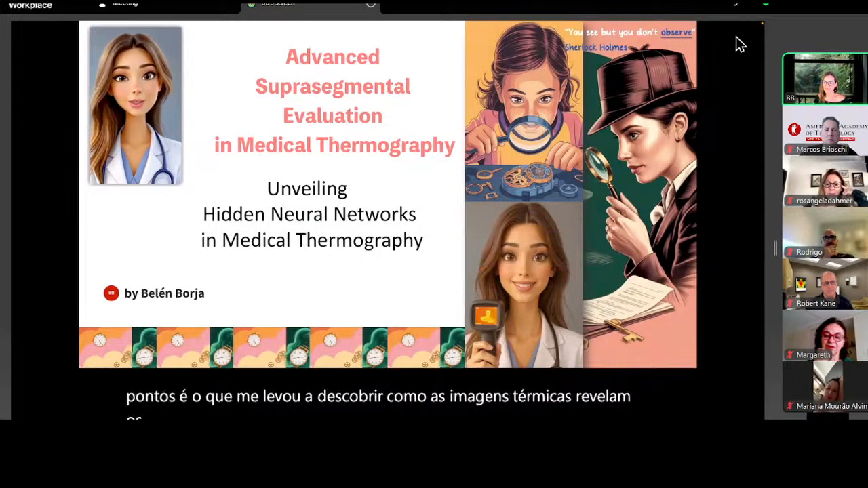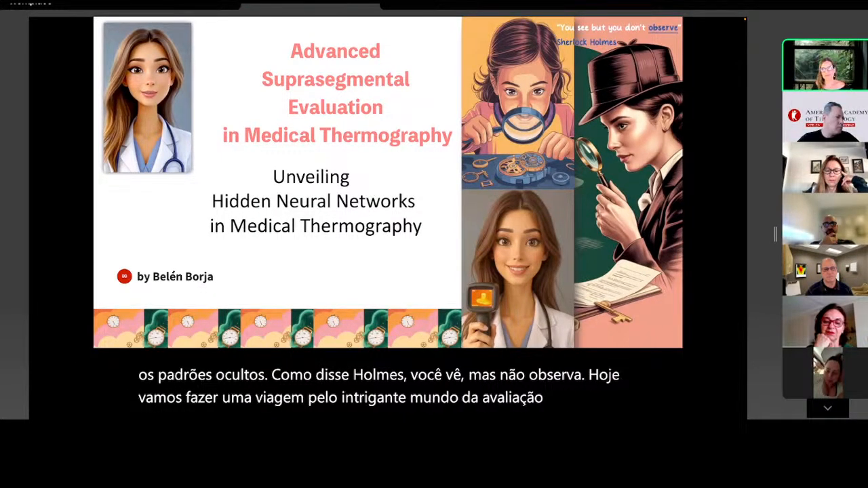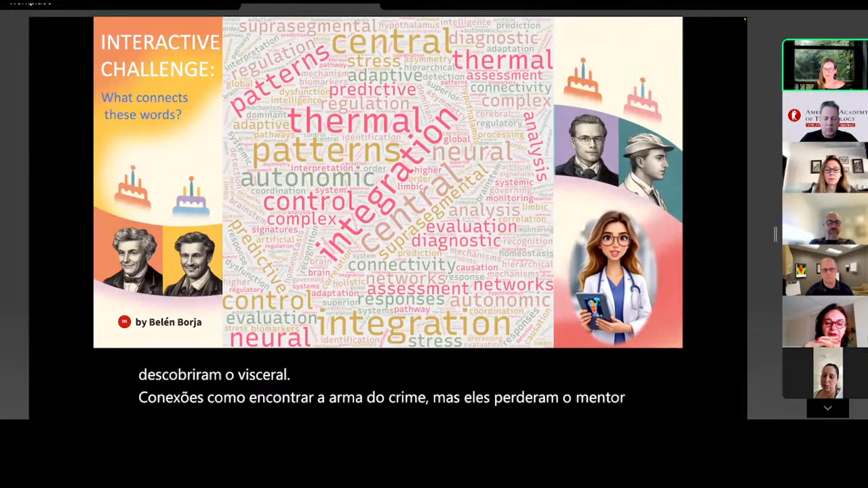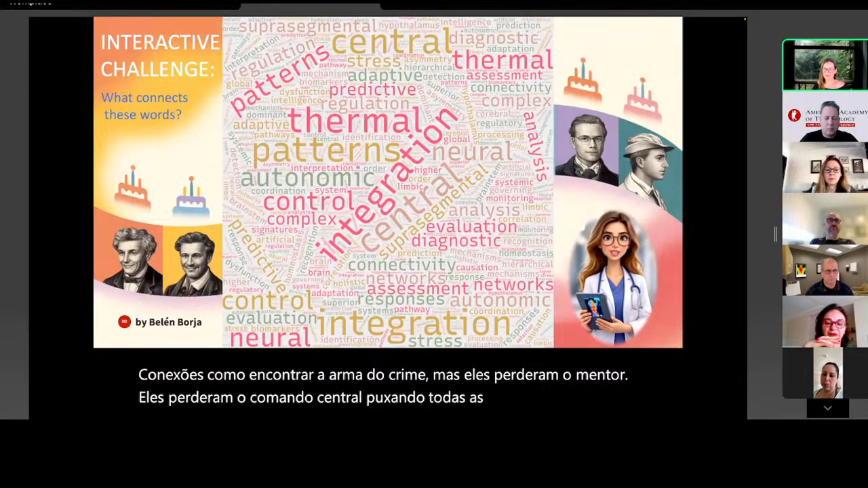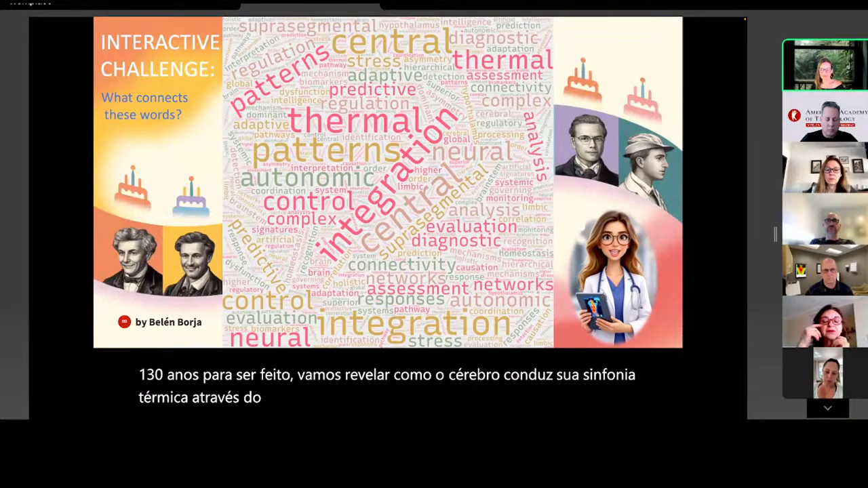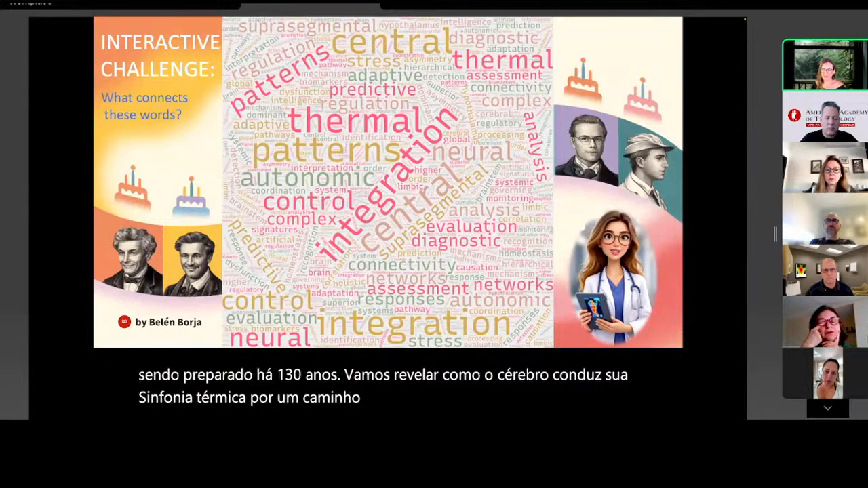As Holmes said, you see, in thermal analysis, each case to uncover requires individual fingerprints. They design pulling all the strings from above. They missed the suprasegmental level. Today, we're going to solve the case that's been 130 years in the making. We're going to reveal how sight. Welcome to the era of suprasegmental evaluation, where thermal detectives finally learn to read the mind's fingerprints.